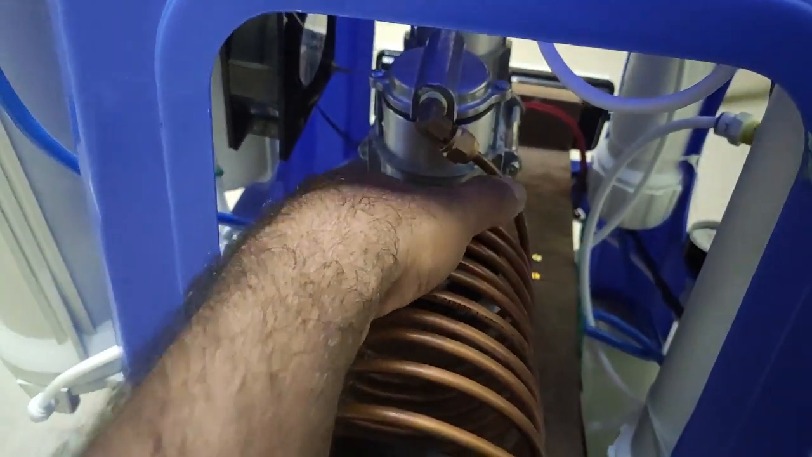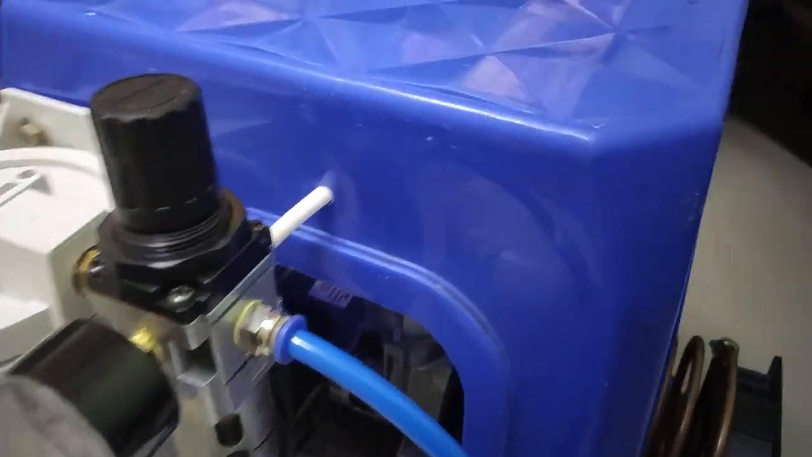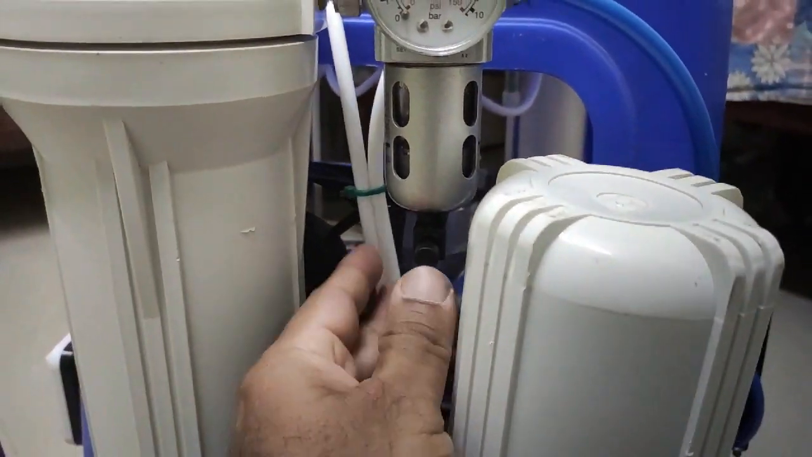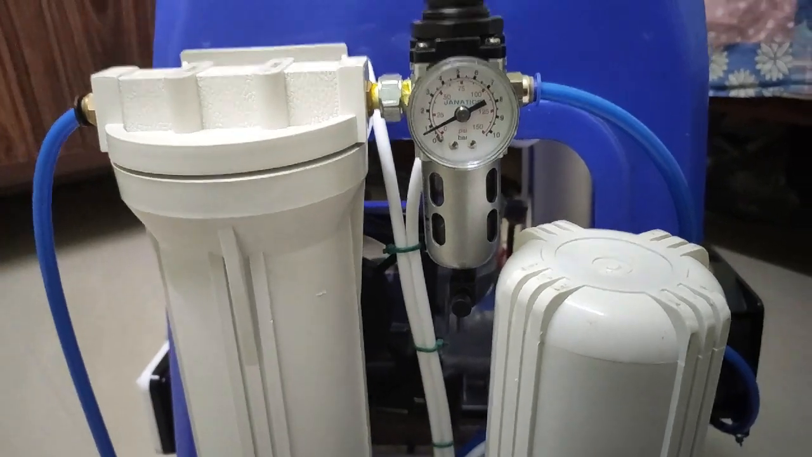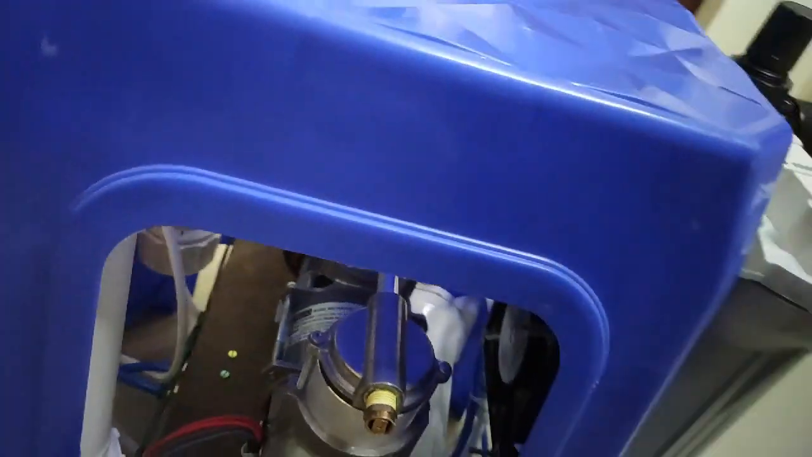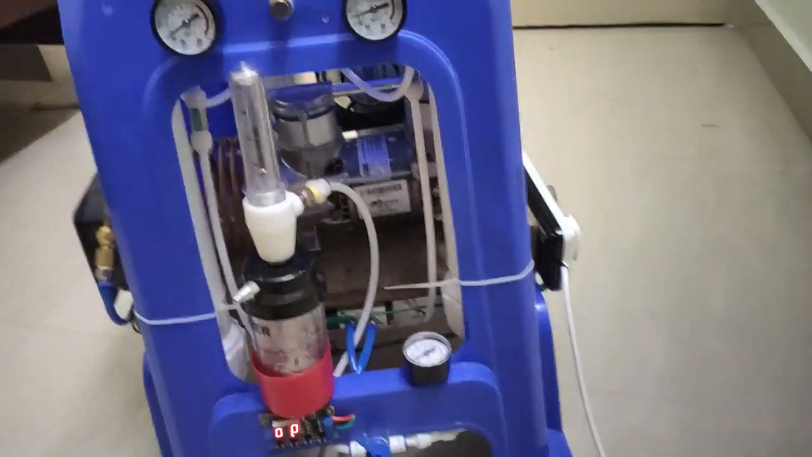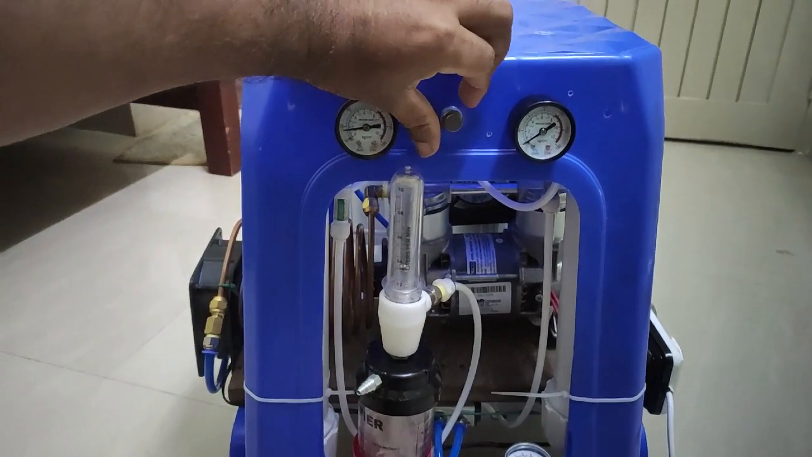There's a lot of temperature difference between the input and the output. I've kept the timing at 4.5 seconds.